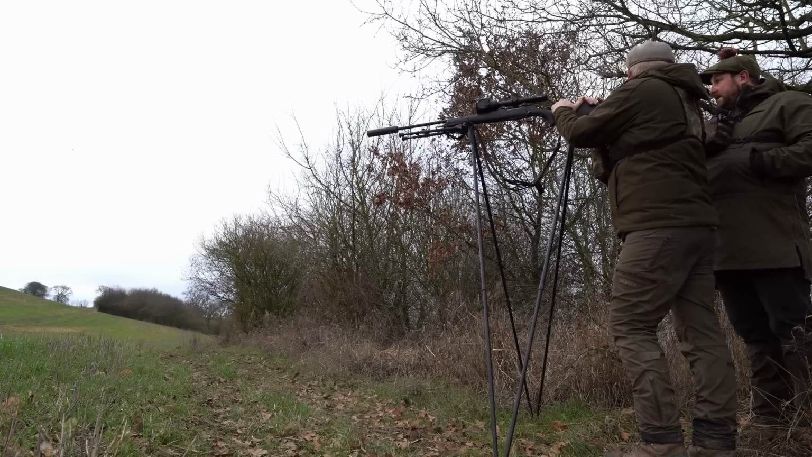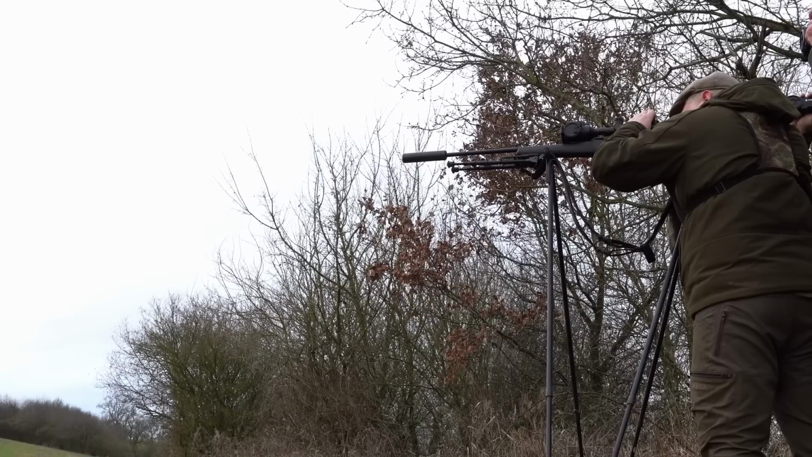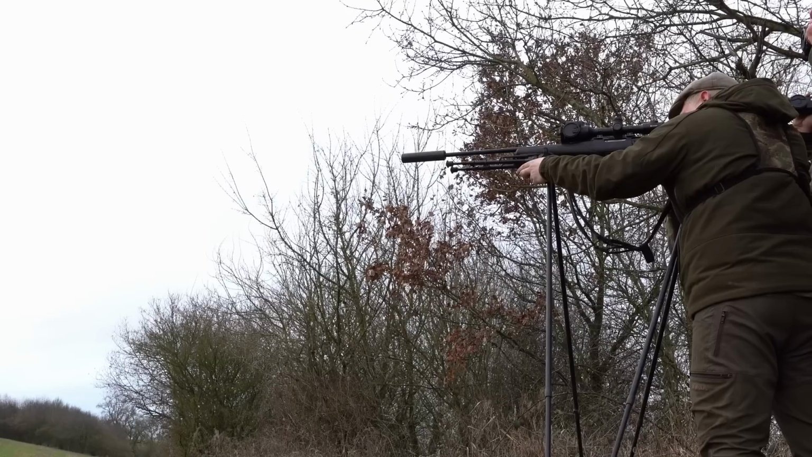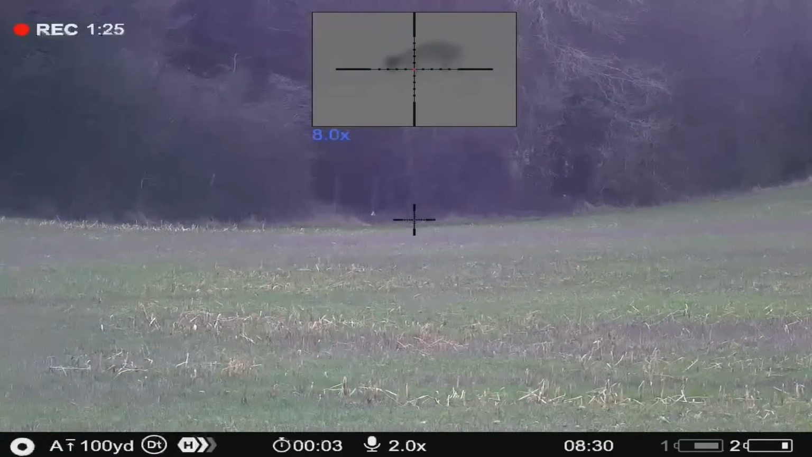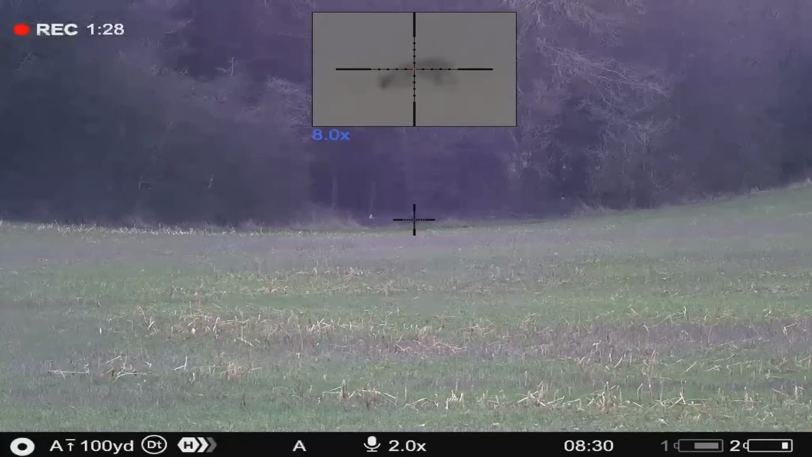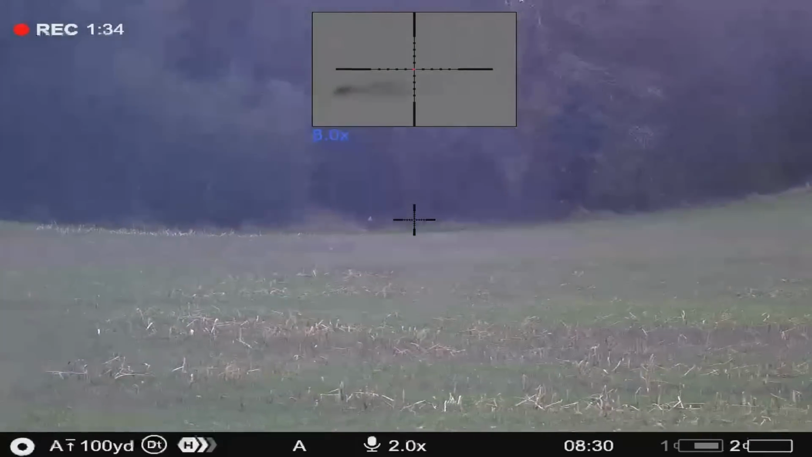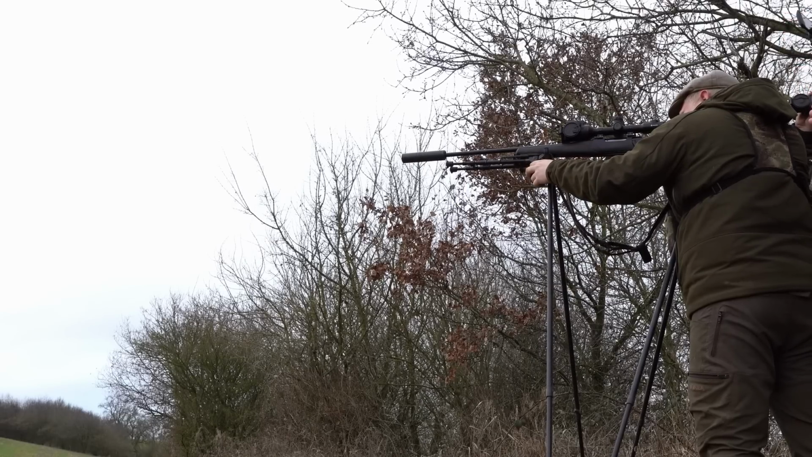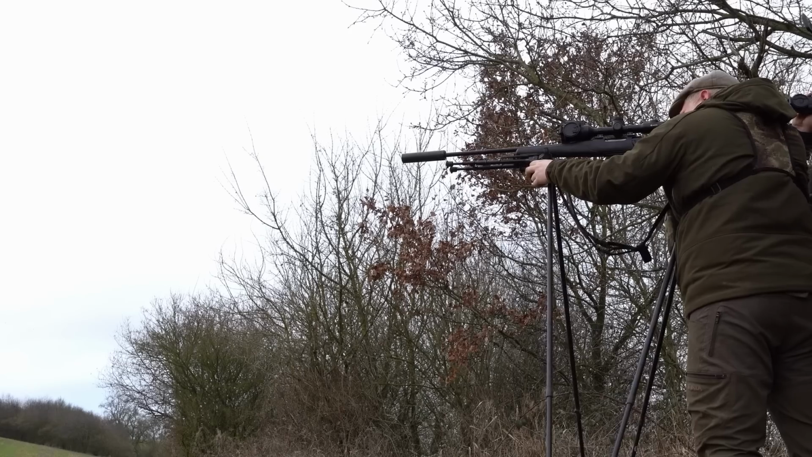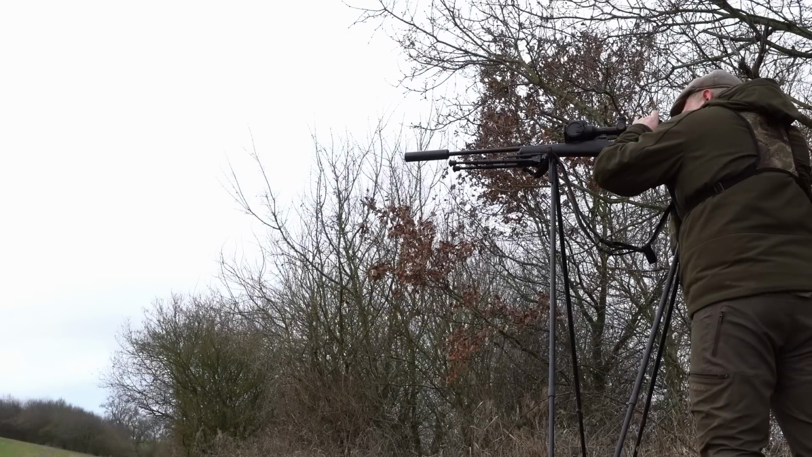In the gap. It's 160. Straight at it. Well, his chest, his shoulder, yeah. Just behind the shoulder, mate. Slowly squeeze the trigger. Nice. Reload. Lefty bar, isn't it? Safety on. She's down.